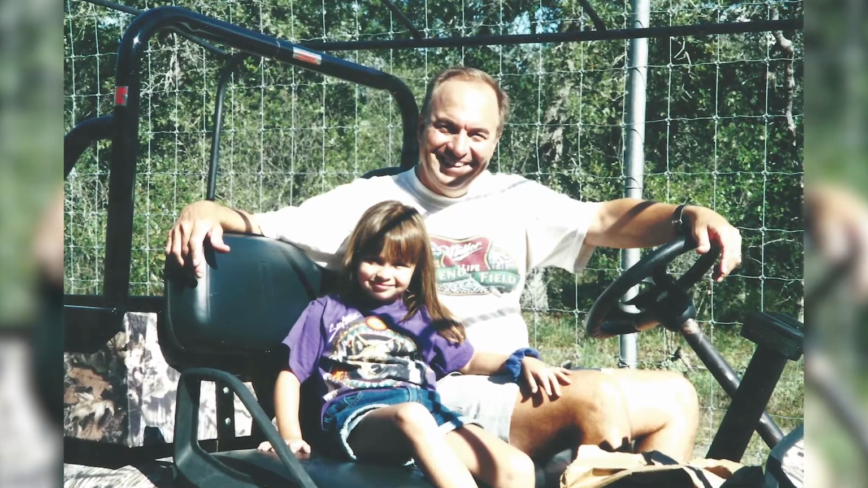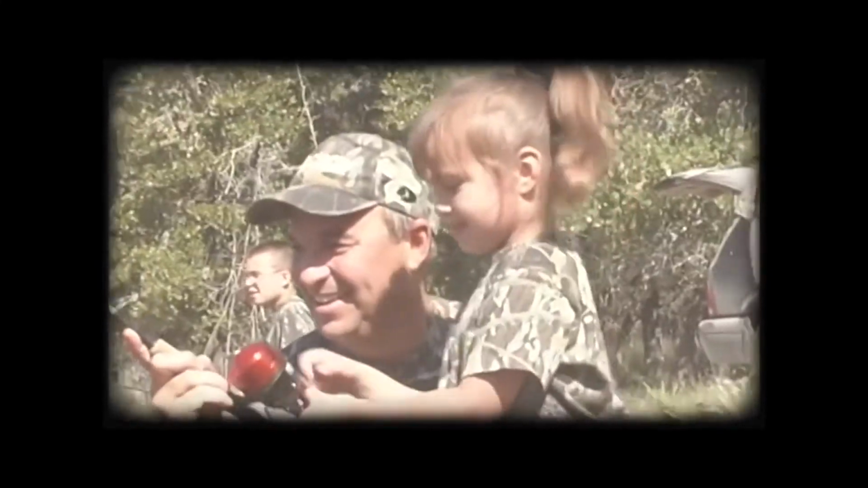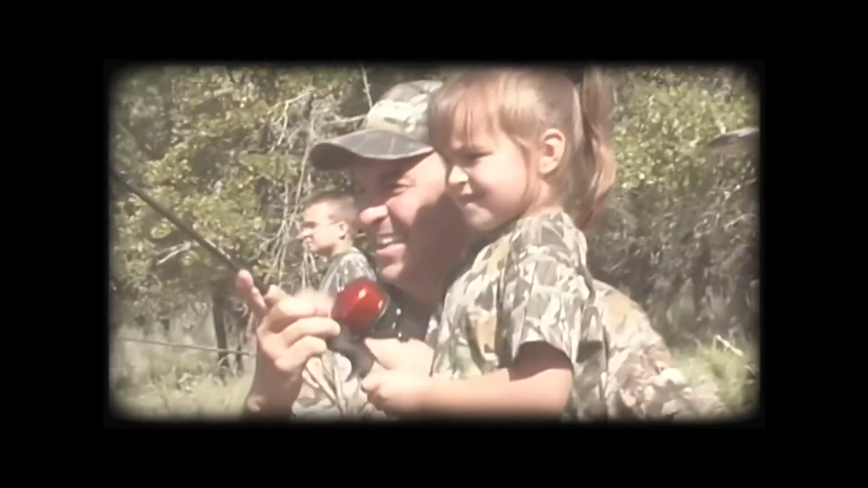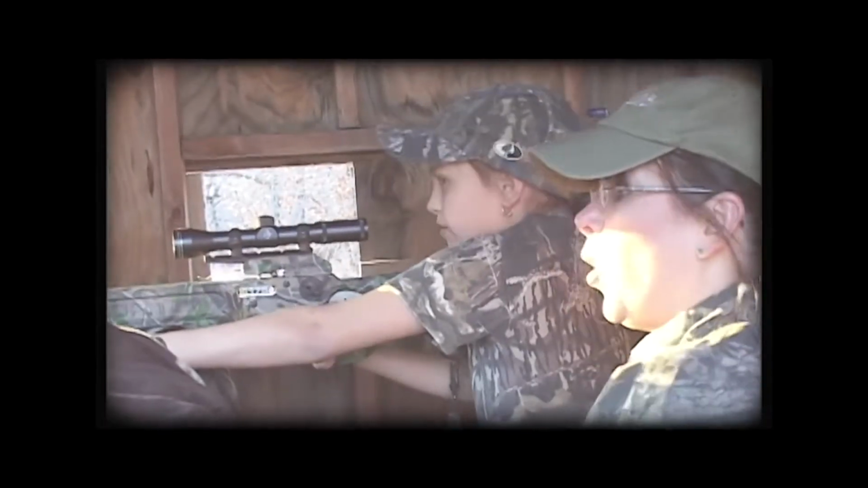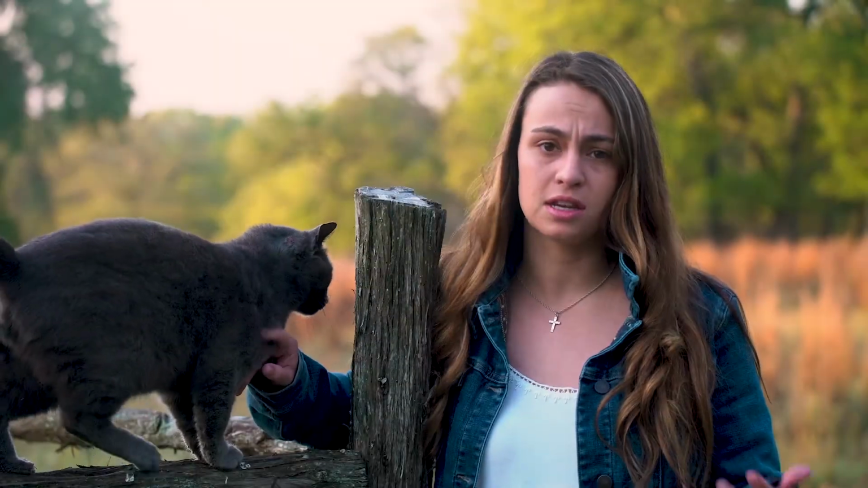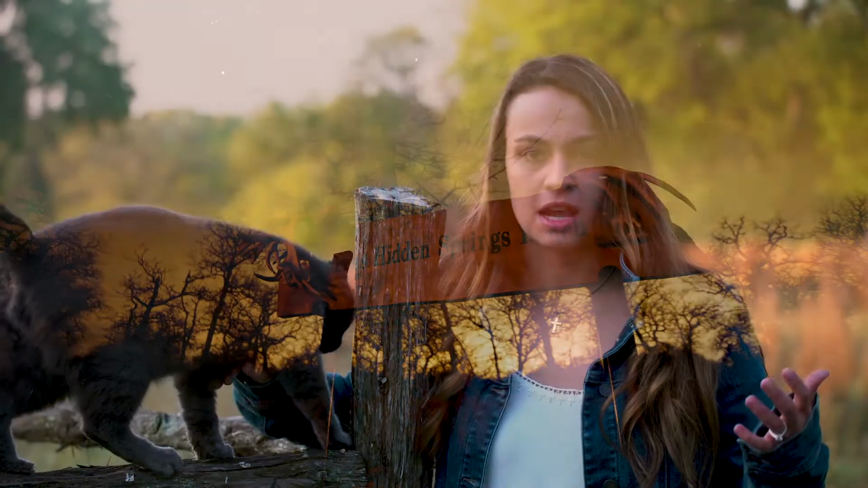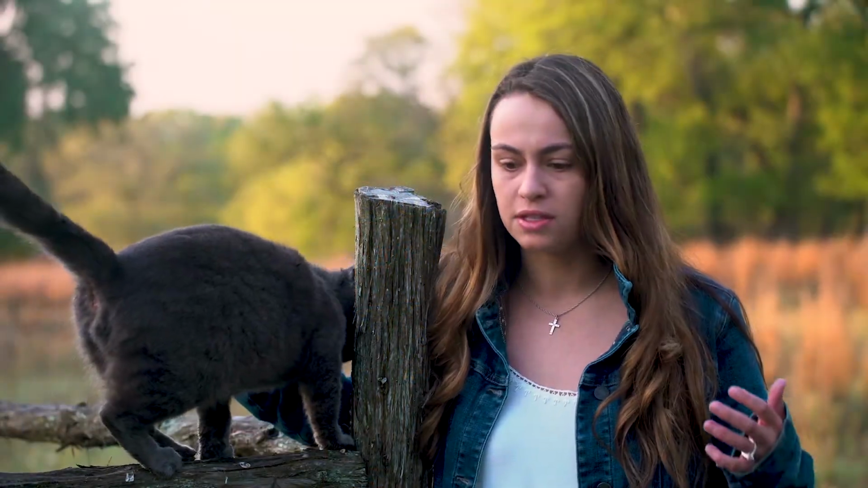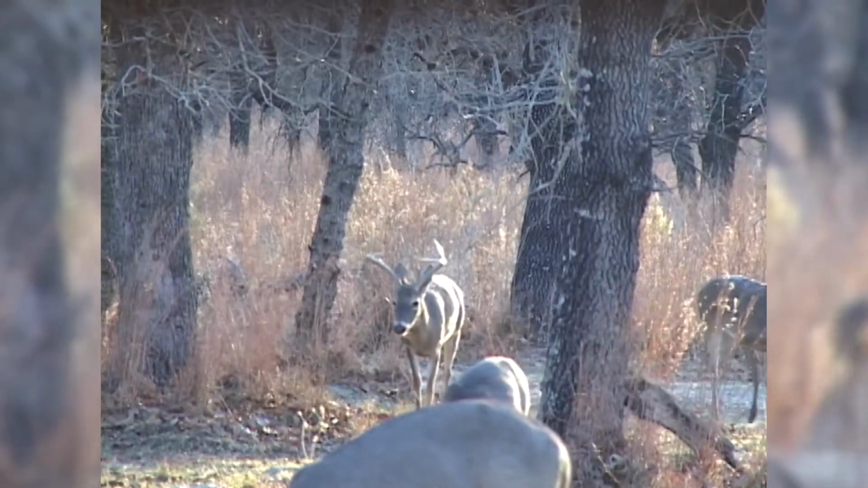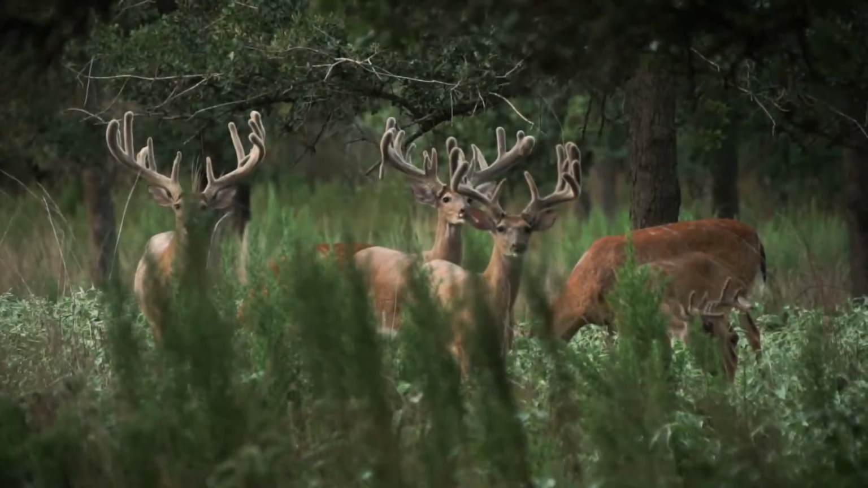It is no secret that I love being outside. I was very blessed to grow up. We had a ranch I could come out to, help pour concrete, dig holes, go hunt, look for sheds, all of the good stuff that comes with having land. And y'all have seen our ranch a lot on the show. It's Texas Hidden Springs Ranch, and we grew it up from nothing to what it is now, and we are so proud of it. The deer we had when we first got the place, I can't even believe they're the deer we had, because the deer now are gorgeous and big.